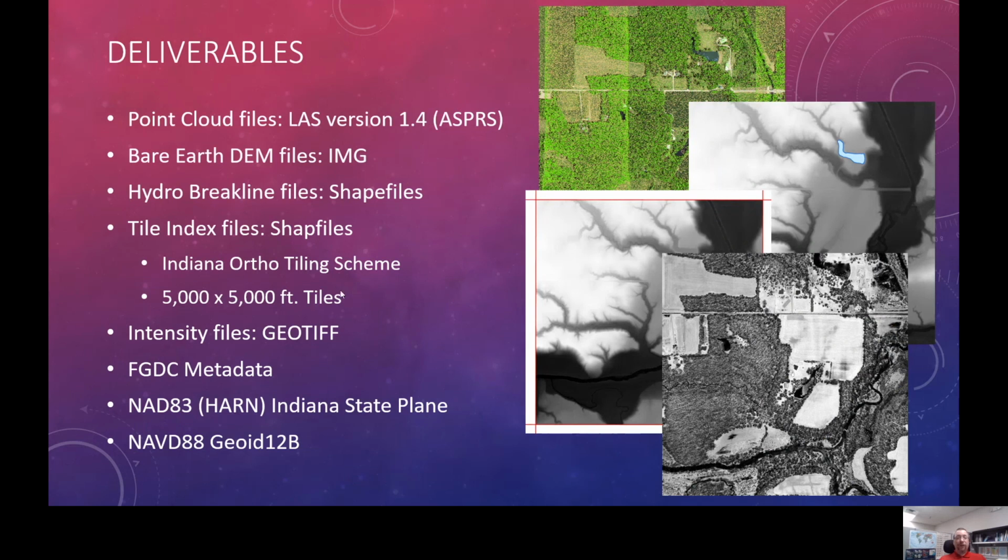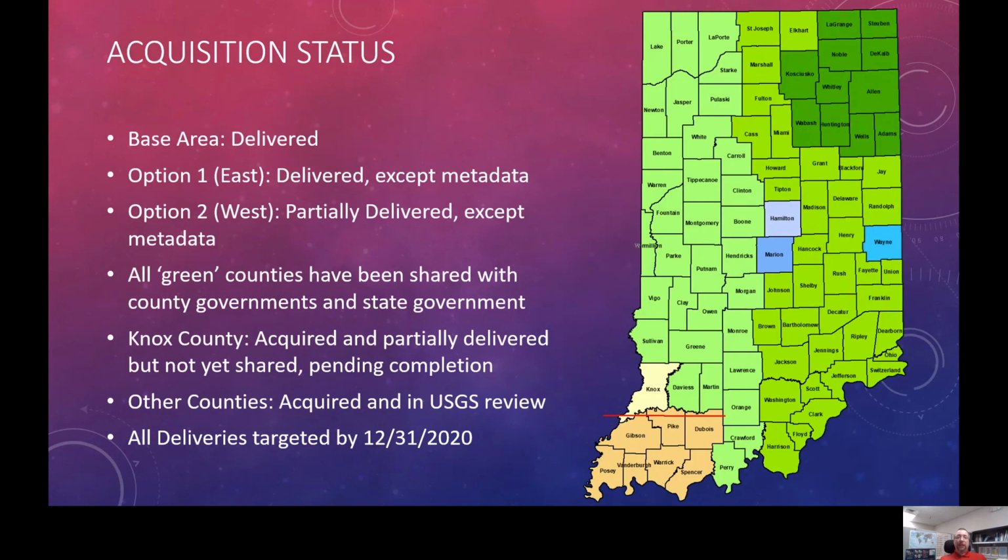Next, intensity files will be delivered in GeoTIFF format. Intensity files capture the strength of the return of the laser pulse. Brighter areas have a stronger return, darker areas have a weaker return. It often ends up looking like imagery. Finally, the data is all being delivered in state plane coordinate systems on NAD 83 with the Harn adjustment, east and west zones, and vertical datum, North American vertical datum 1988 with the GEOID 12B update.